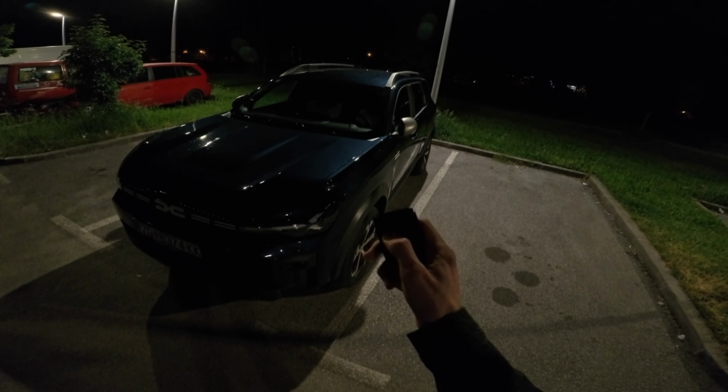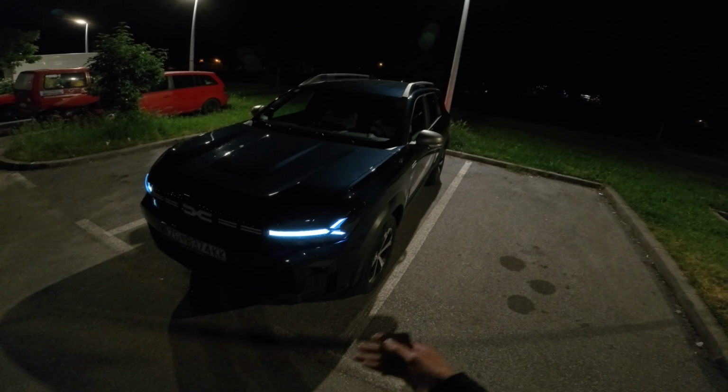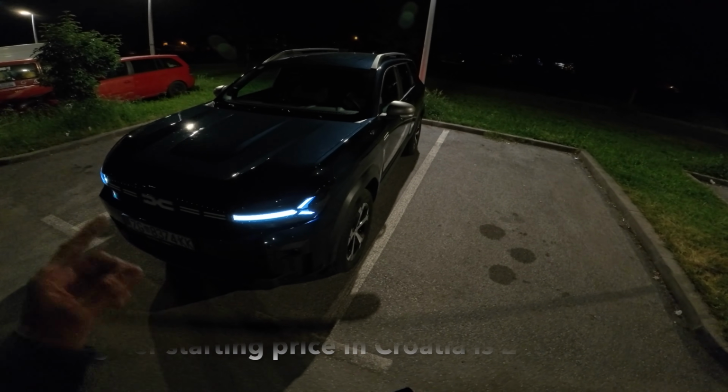You saw the headlights. Now let me unlock the car. We have the Journey trim. It's 32,000 euros in Croatia. Now, what's inside of this one?